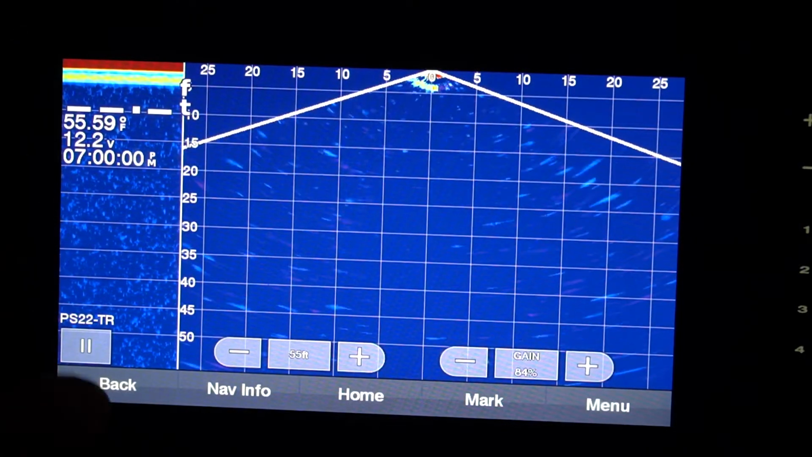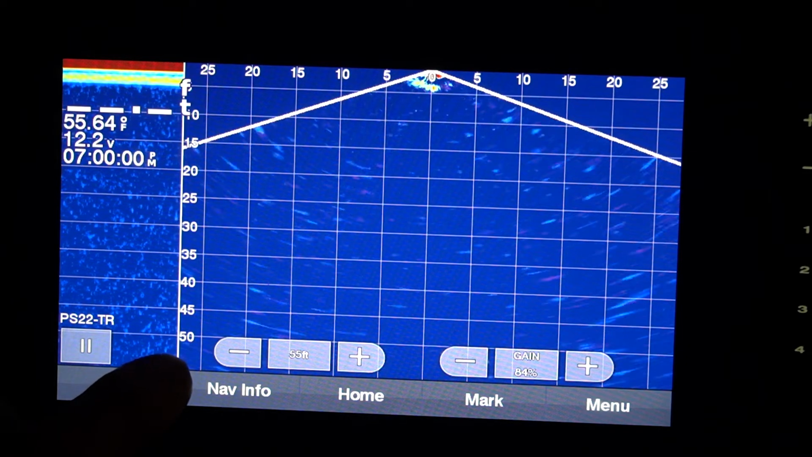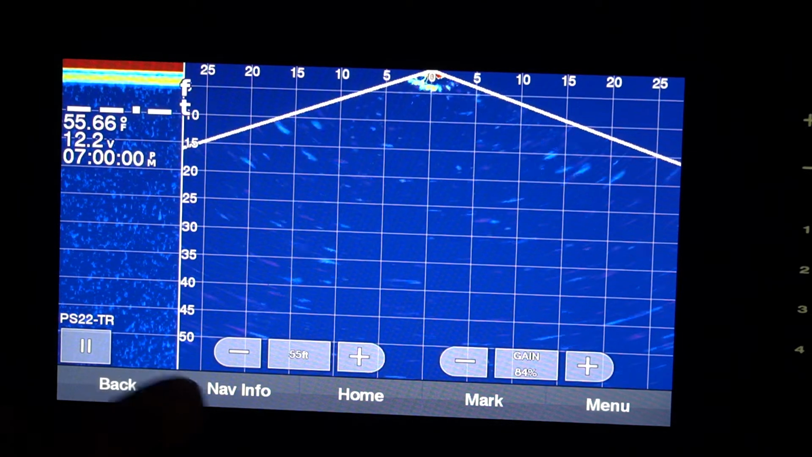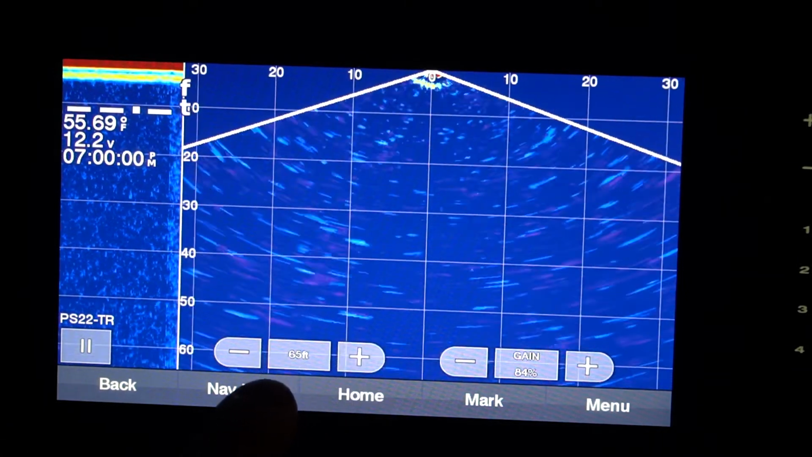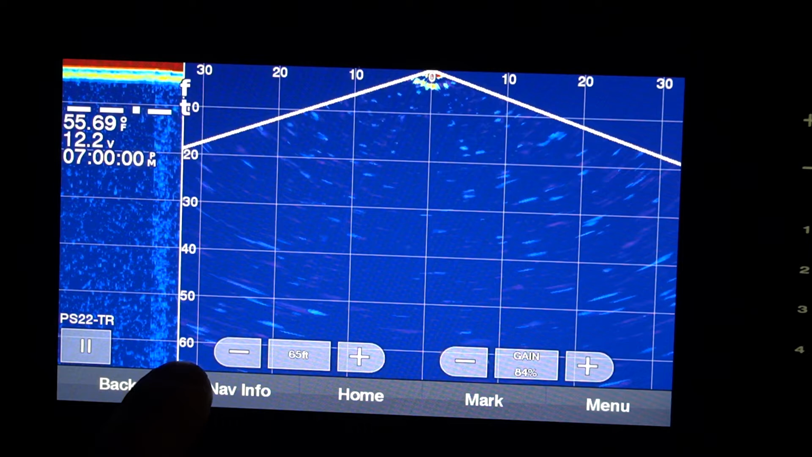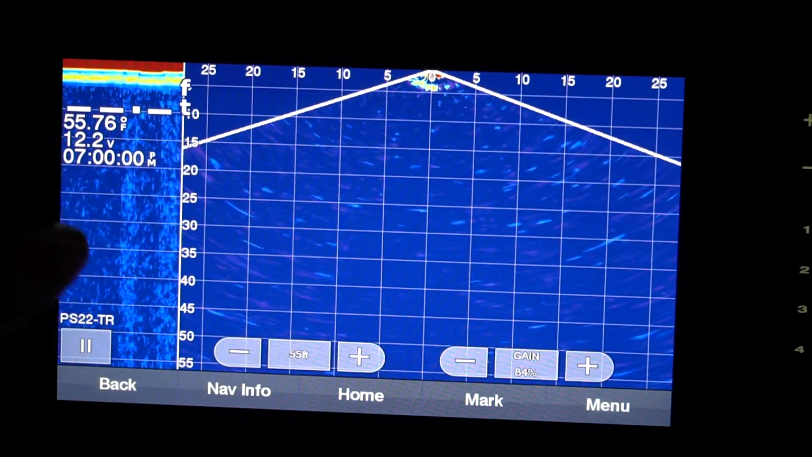So I believe these are feet. So as you can see, the deepest that we can go right now is 50 feet. Now if we zoom in, now we're at 60, okay? So you can go deeper if you want.